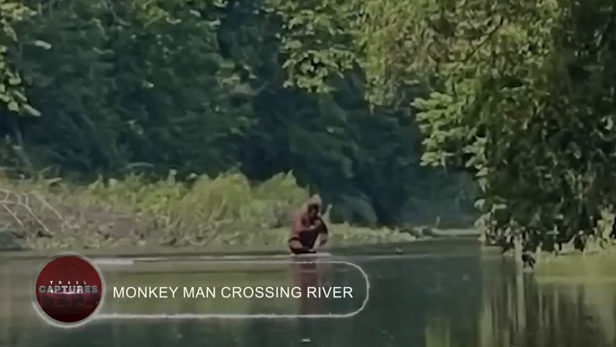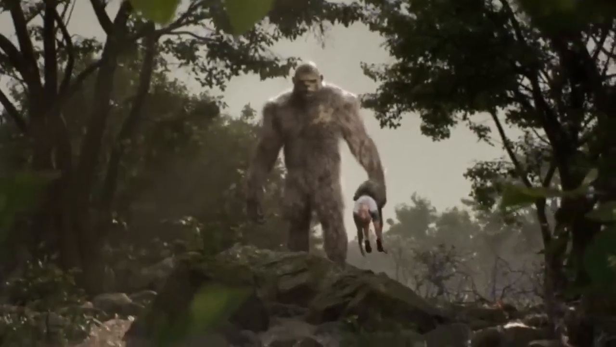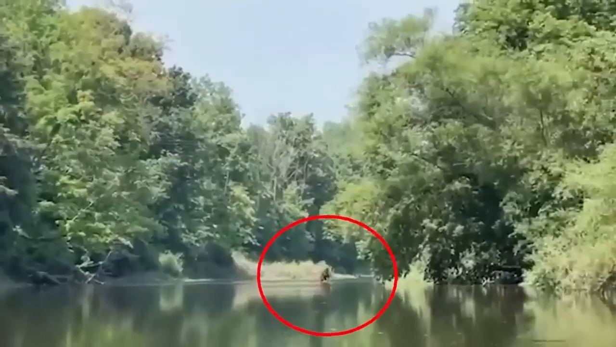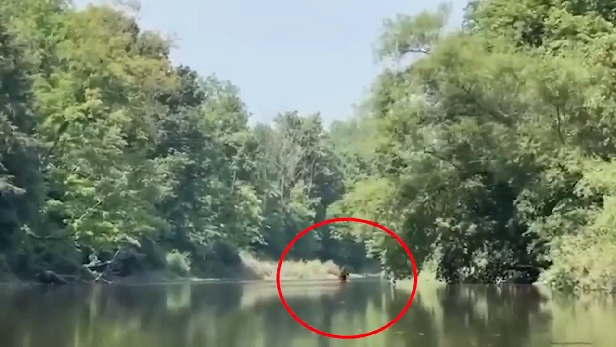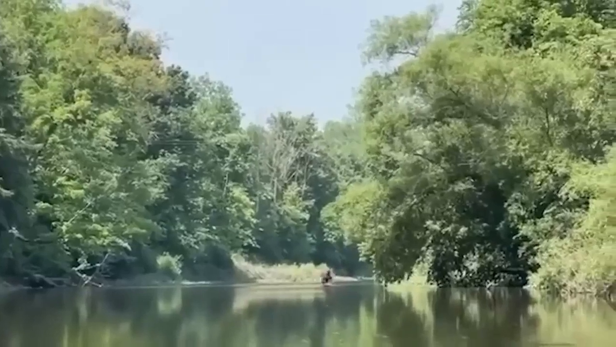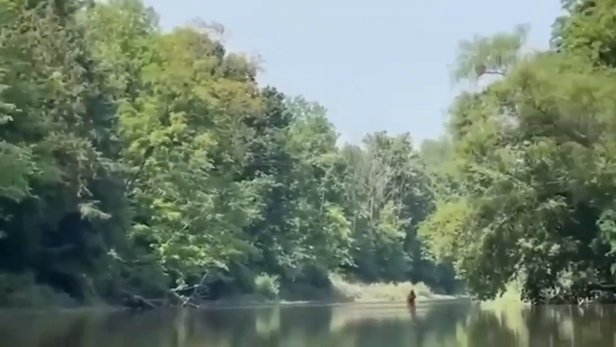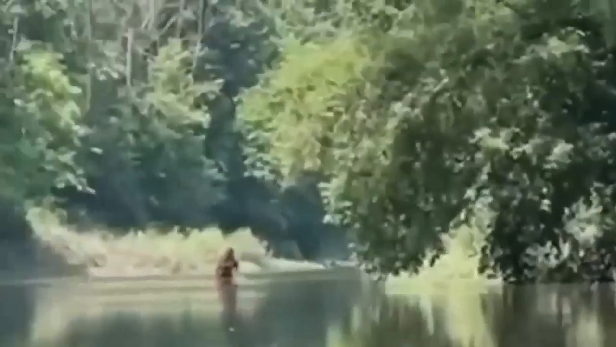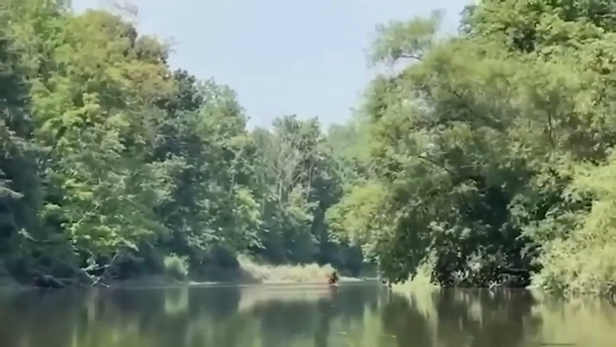Monkey Man Crossing River. The Bigfoot enthusiast had a rather different tale to tell. They genuinely think that the creature in the river is a Sasquatch, known as the Monster of Dewey Lake. This entity from folklore inhabits the southern part of Michigan and is said to possess a strong and hairy body. Despite having half of its body submerged in water, the creature appears towering due to its reddish-brown torso.